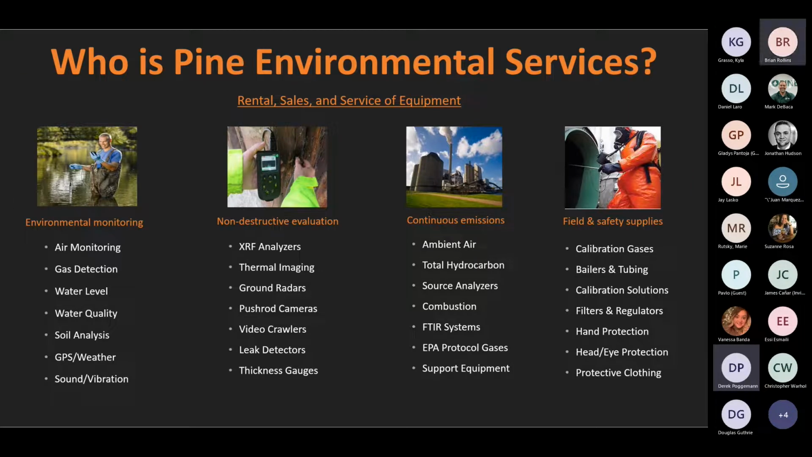Many of you are probably very familiar with Pine, but for those who are not, we are the largest professional service company providing rental equipment for environmental monitoring, non-destructive testing and evaluation, continuous emissions monitoring, as well as a provider of field and safety supplies, or PPE. We have the largest stock of environmental test and measurement rental equipment throughout our many warehouses across North America. We are committed to providing technical and application support on our wide range of products, and we are committed to making the availability of and access to that equipment second to none.